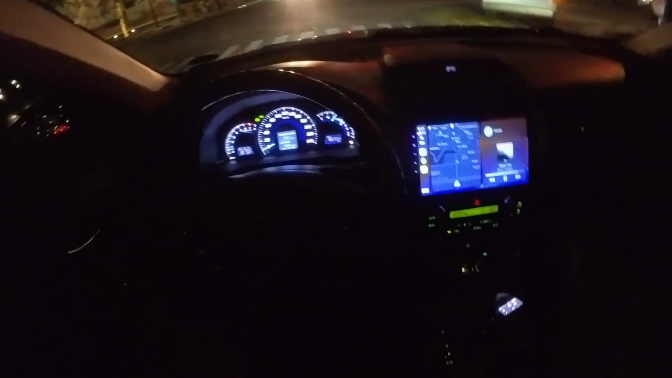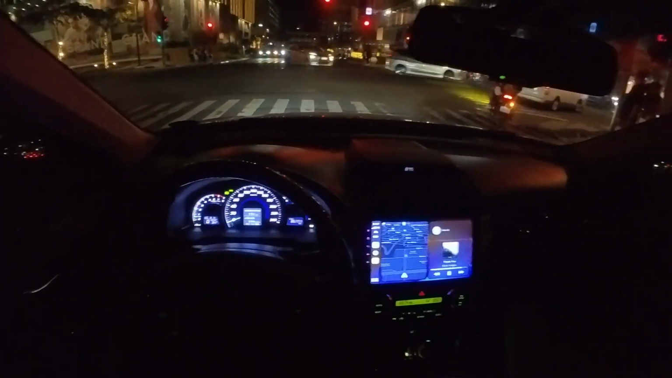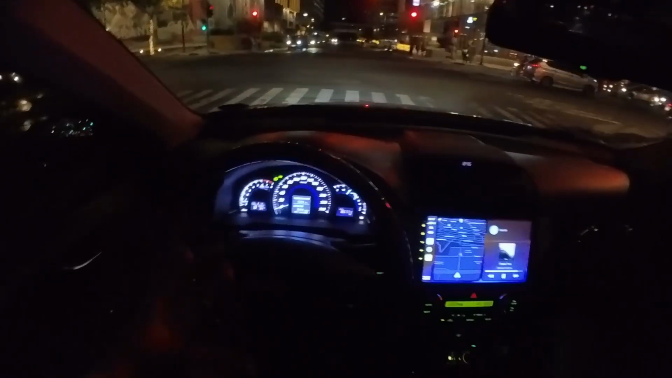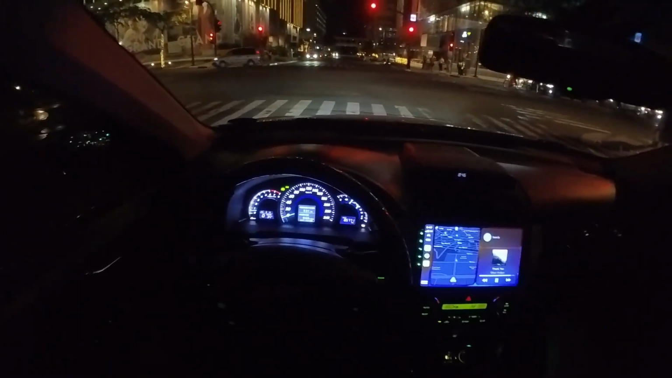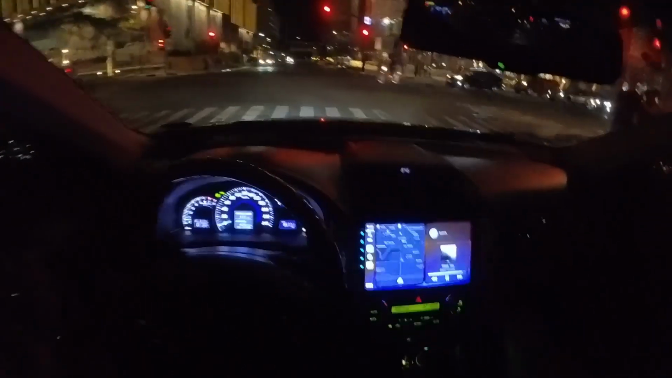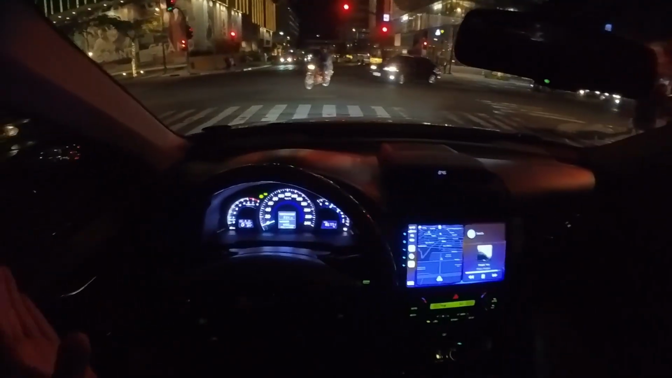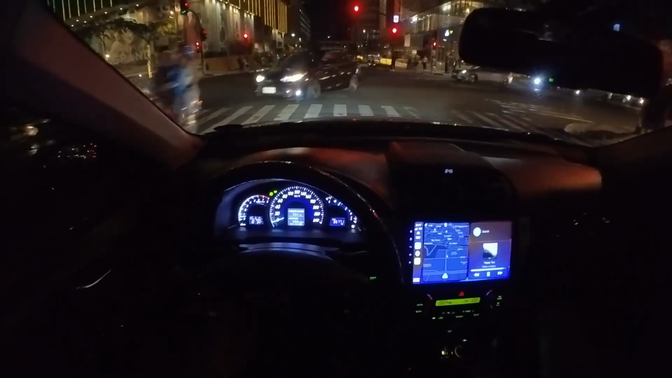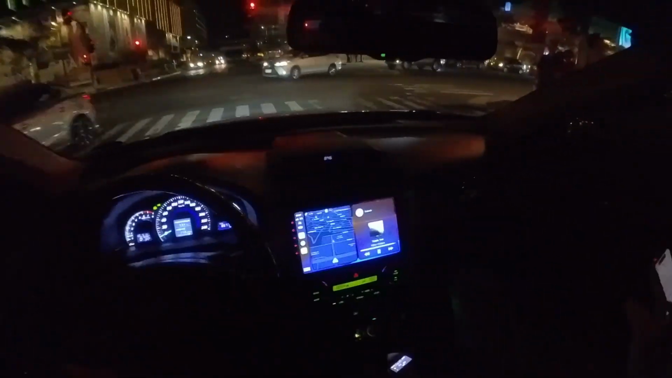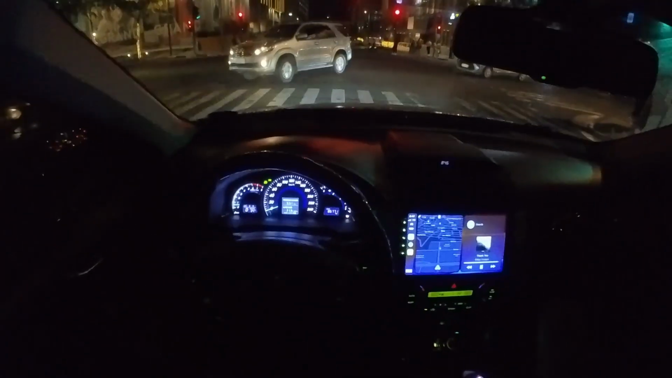That's the eco mode, guys. I have not tried cruise control. Maybe when we go to Subic soon, I'll vlog this car for you in terms of the mileage and everything and how it performs, because a lot of you guys want to know the performance of a V6. It's really different guys. The difference between the 2.5 liter of this car and the V6 in terms of gas consumption is not far apart, but in terms of performance, it's really far.